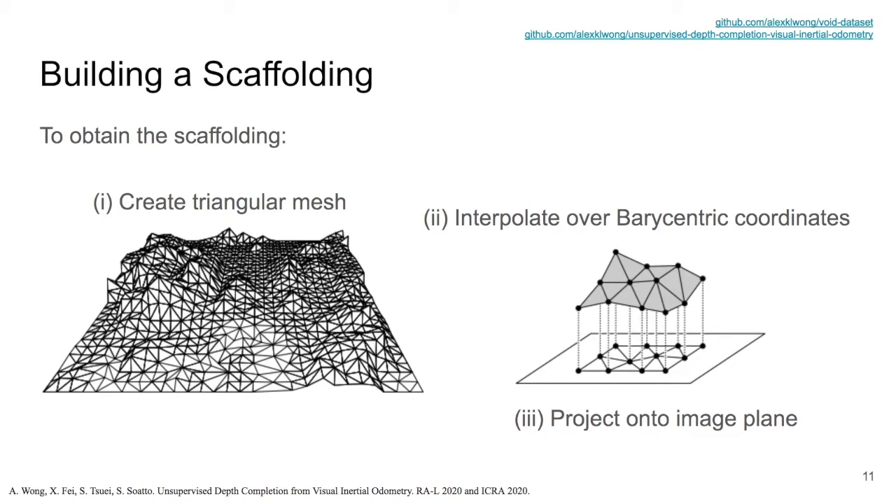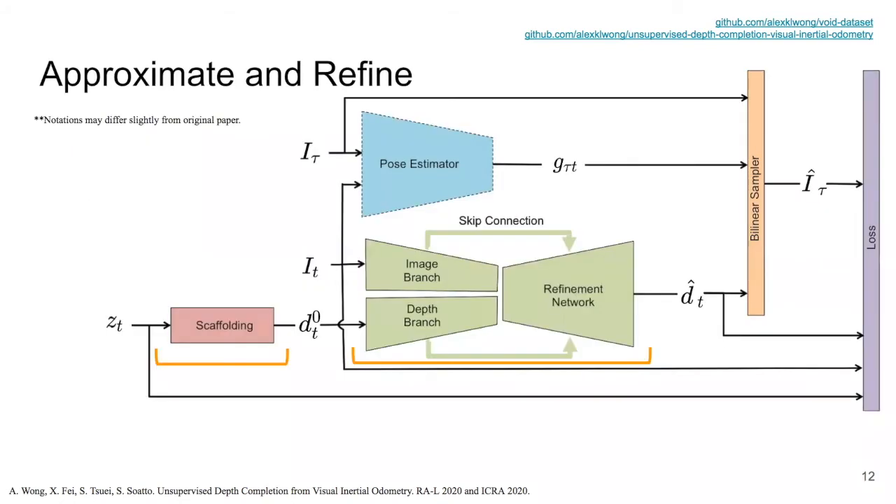However, it is not perfect. The quality of the scaffolding will degrade with respect to the number of points available, but this is where we bring the image back into the picture. Unlike previous works that aim to map the sparse depth and image directly to dense depth, our approach first approximates the coarse 3D scene with a scaffolding and refines the scaffolding with a lightweight network. By doing so, we alleviate the network from the burden of having to process sparse inputs, which enables us to use a much smaller network than competing methods.